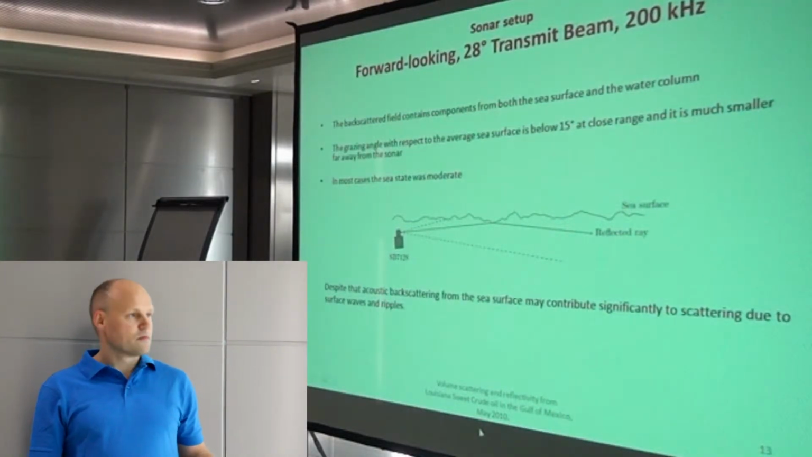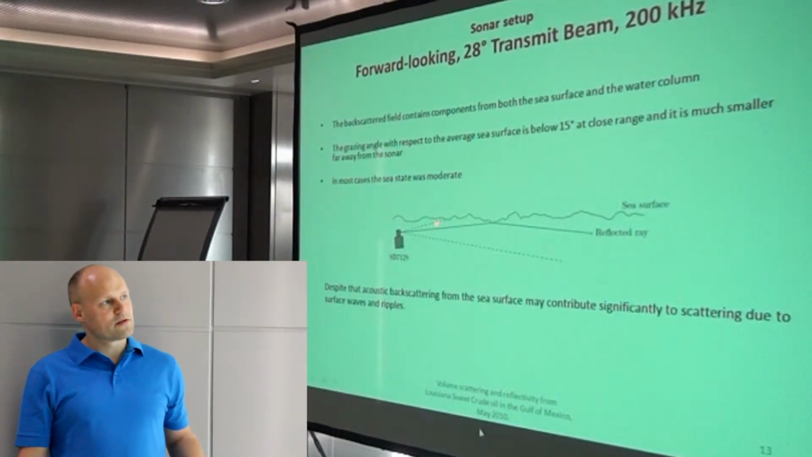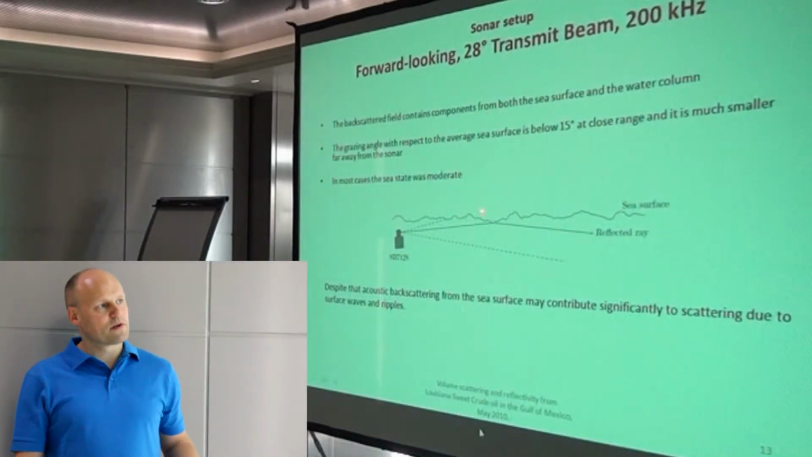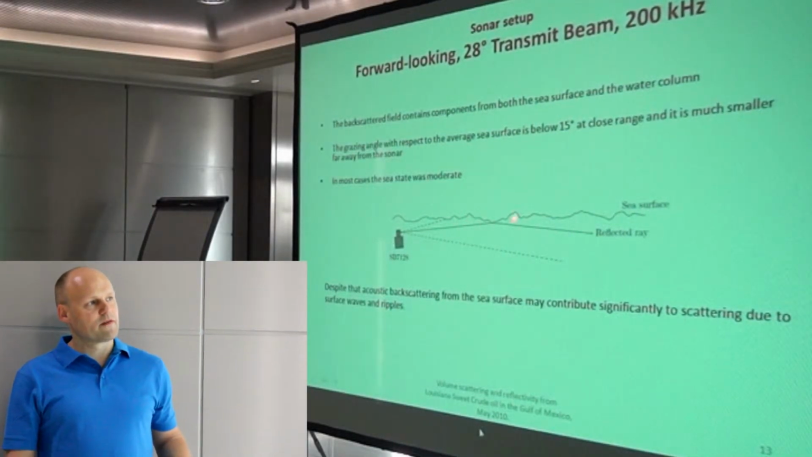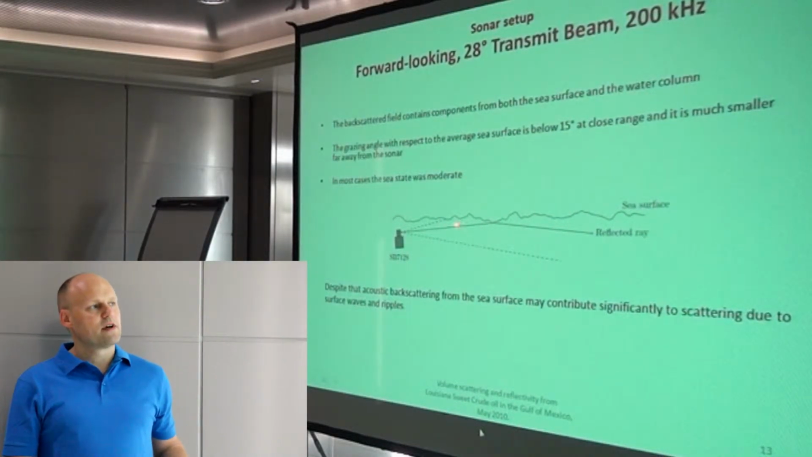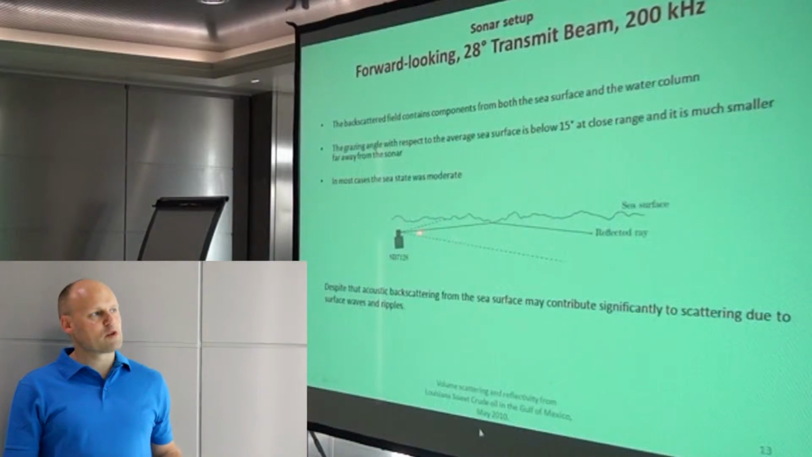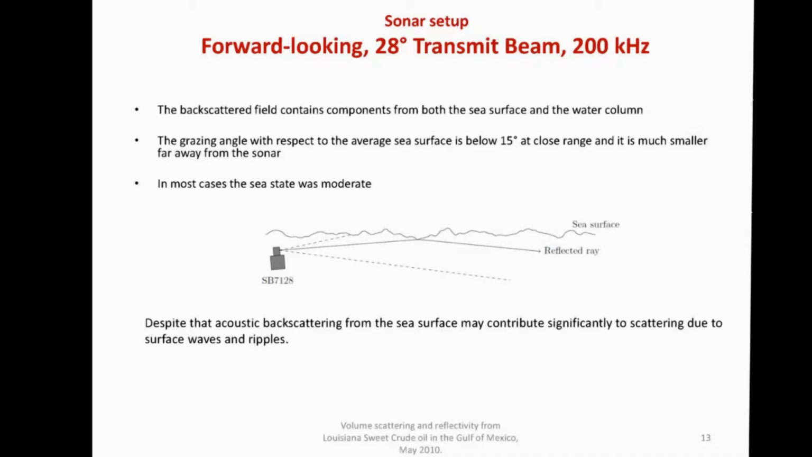And here we just want to briefly mention the fact that you have the sound source located so close to the sea surface, and then we can have backscattering from the sea surface, which happens, but most of the energy is reflected away due to the mirror effect.